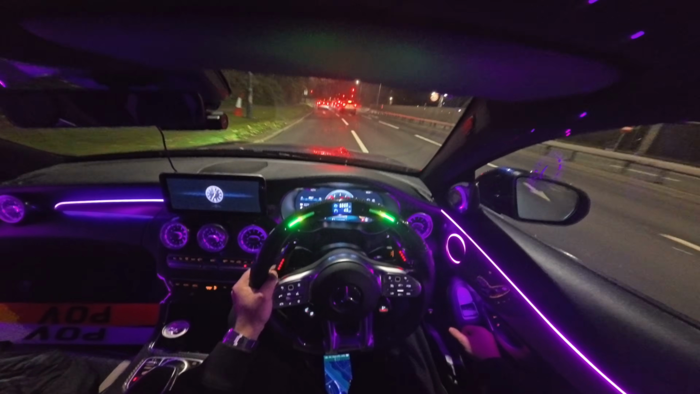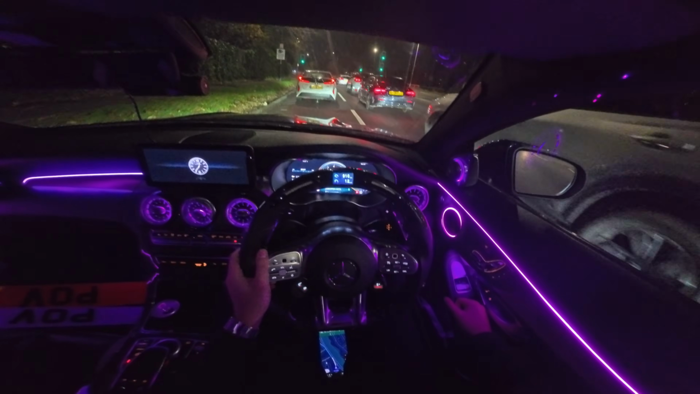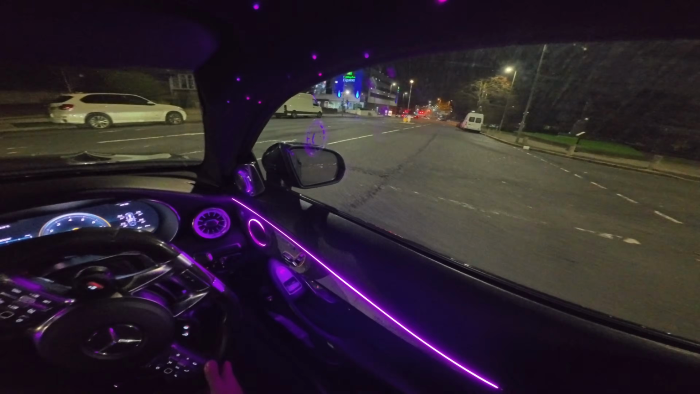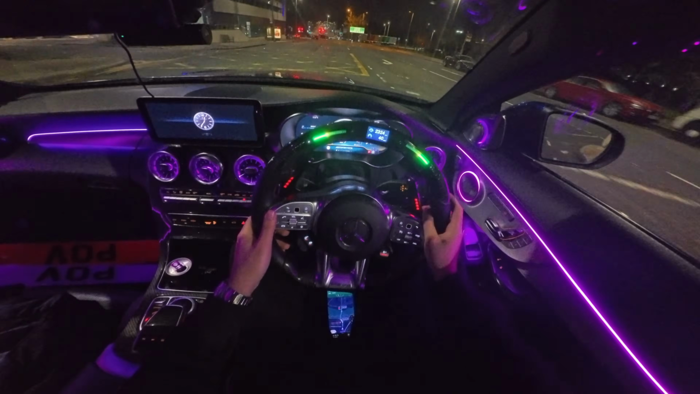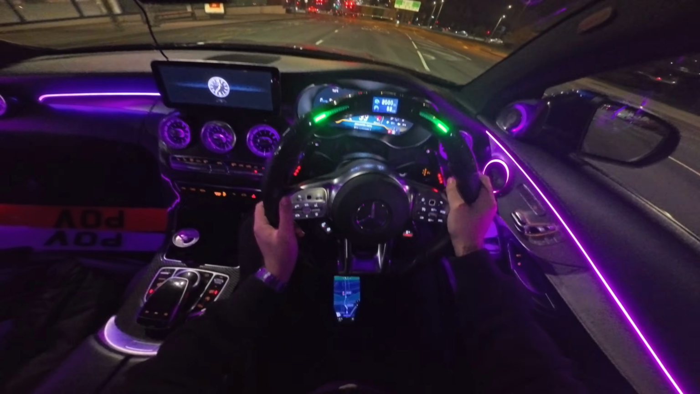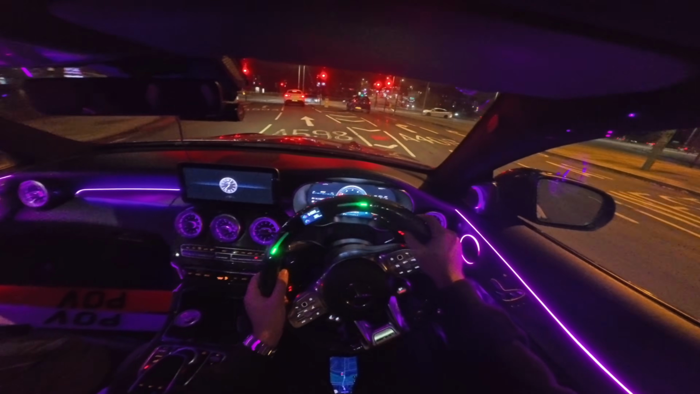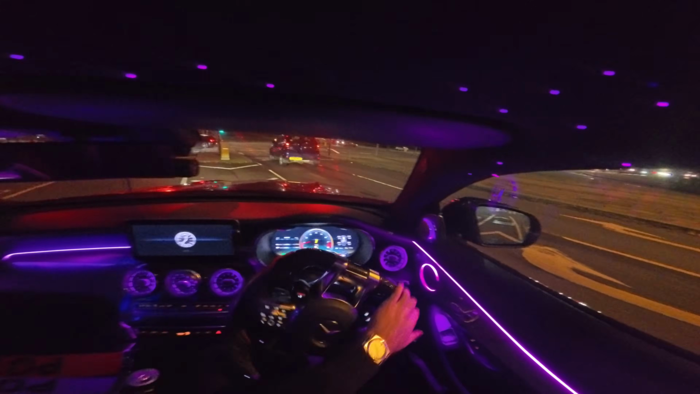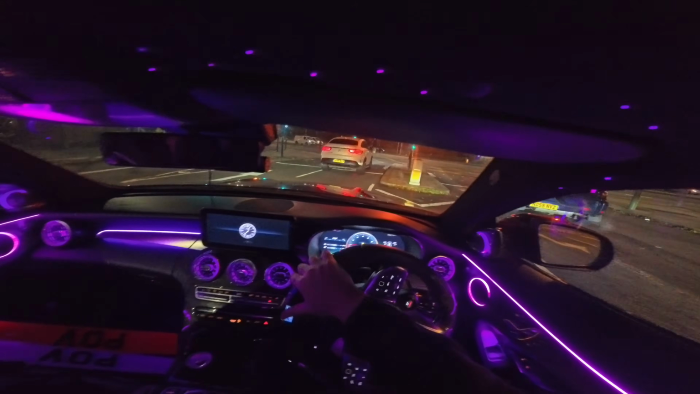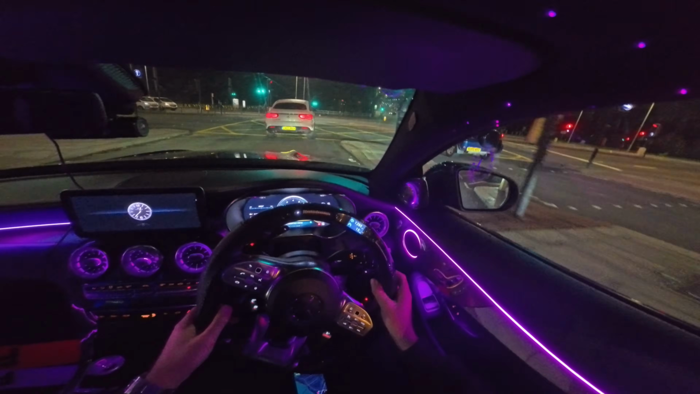Traffic light here. This is such dumb design, bro. What the fuck? This road design is fucking awful, mate.